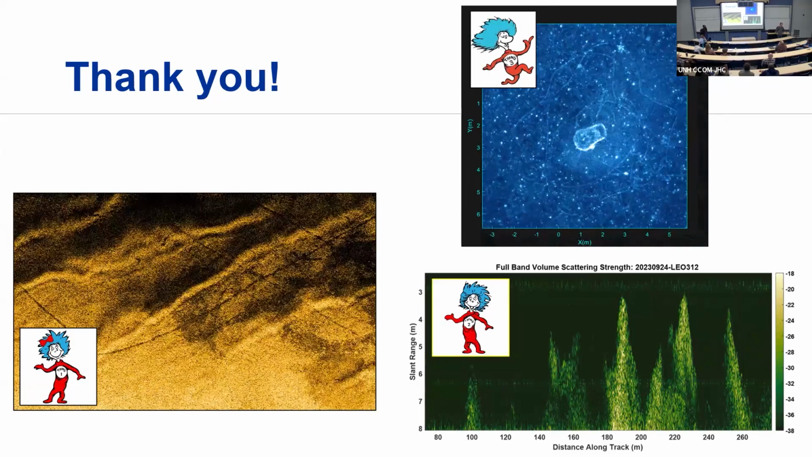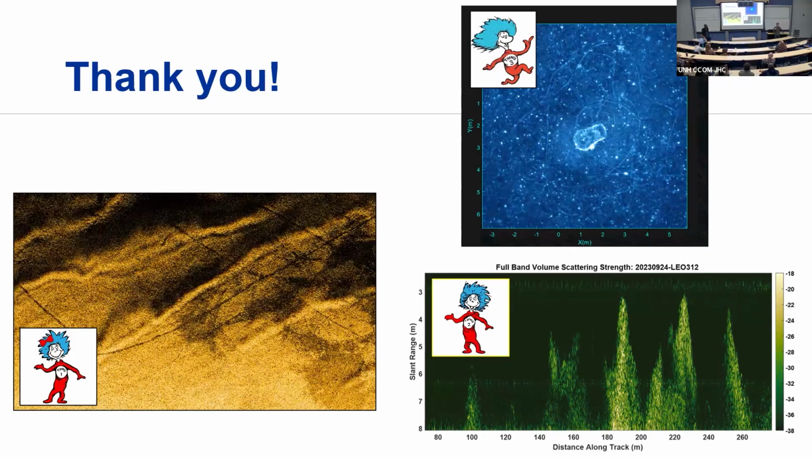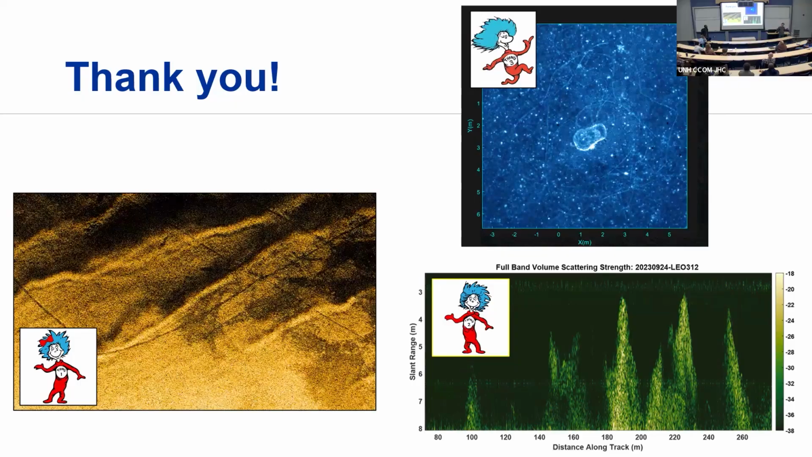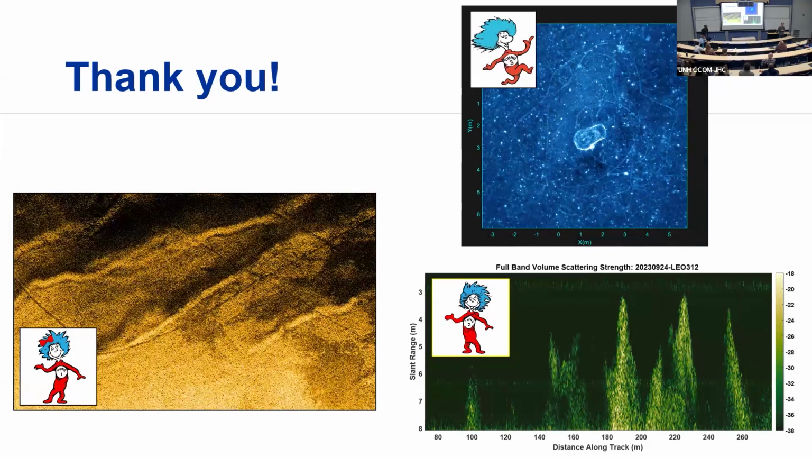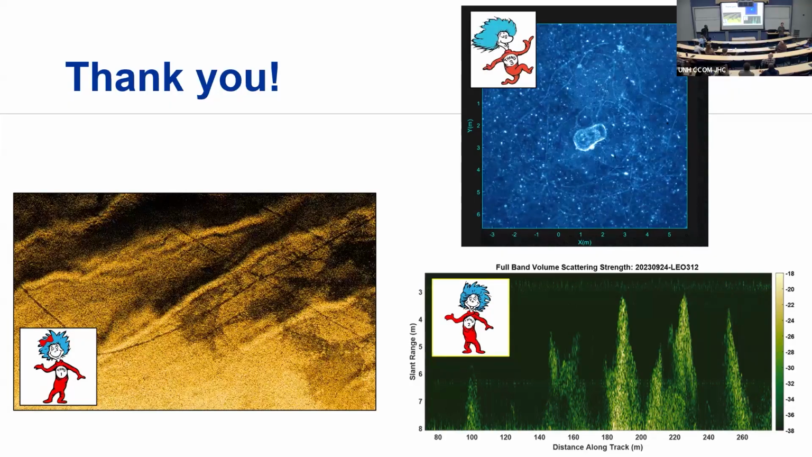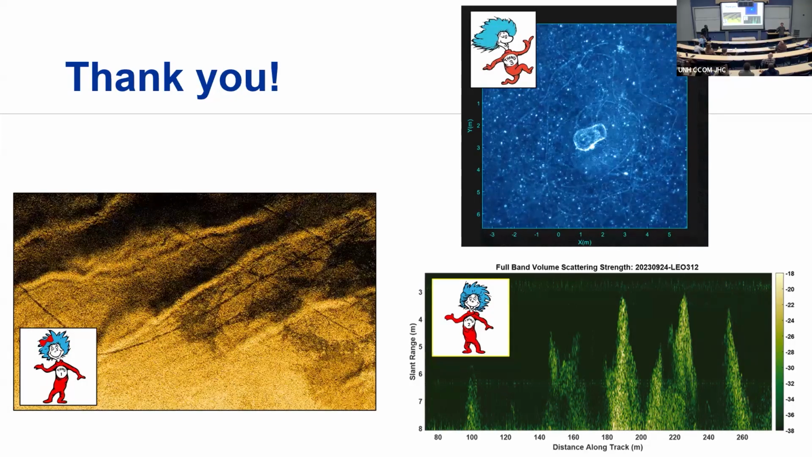So if you think you're going to do hydrographic bathymetry with the SAS system, these low angle systems, they're really affected by any sort of inaccuracies in the water column. And we make a lot of assumptions. They don't actually go out and measure sound speed all the time.